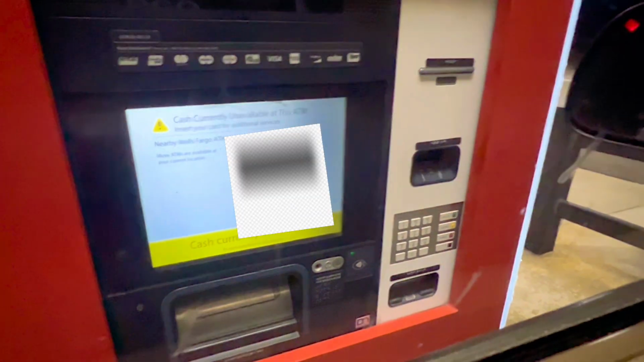Oh my, what the hell? I drove all the way over here for nothing. Good thing I ordered some wings and stuff that was nearby. Wait, hold up, I might could check this ATM over here. Oh, never mind. I'll just go right here by the bank. So that one is down.